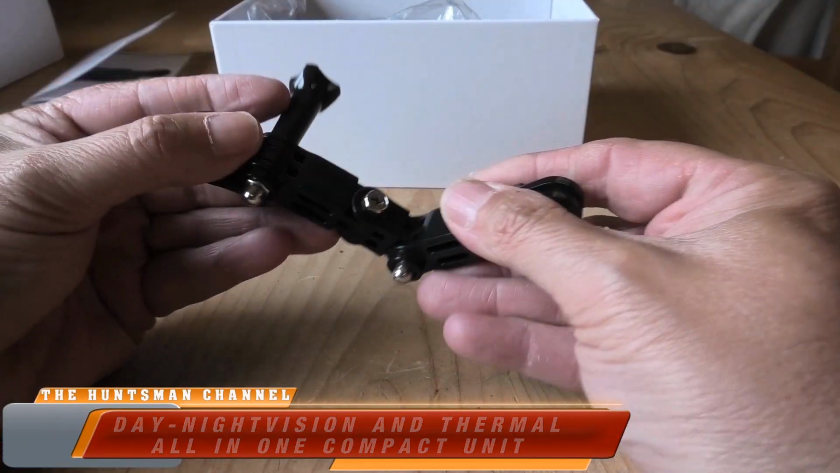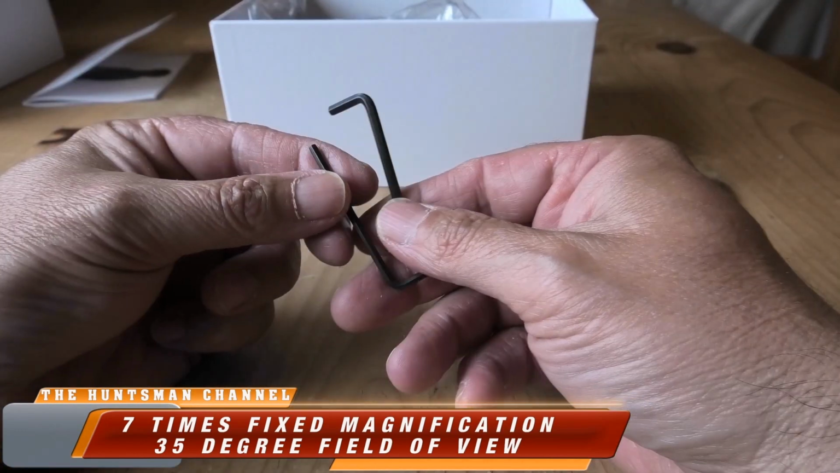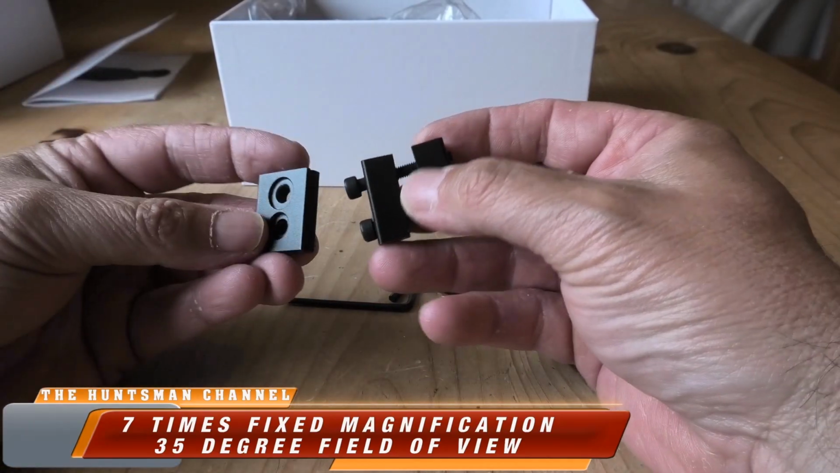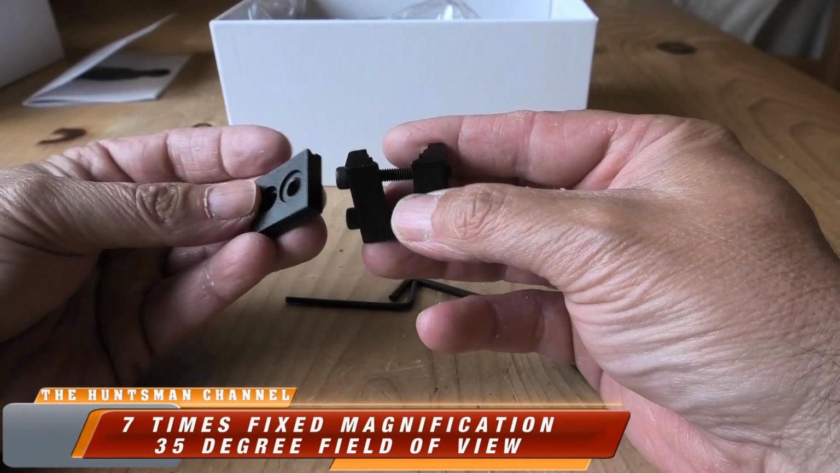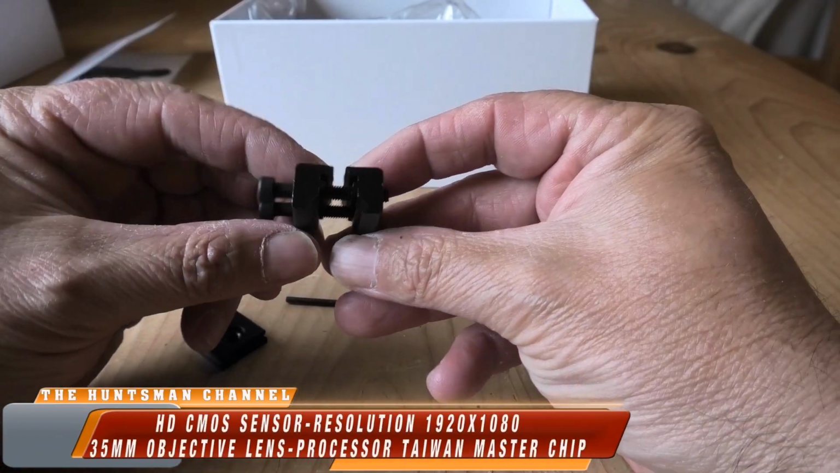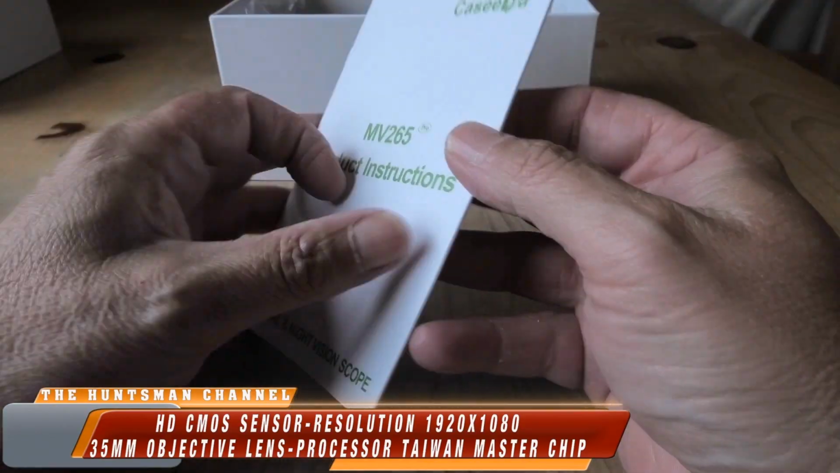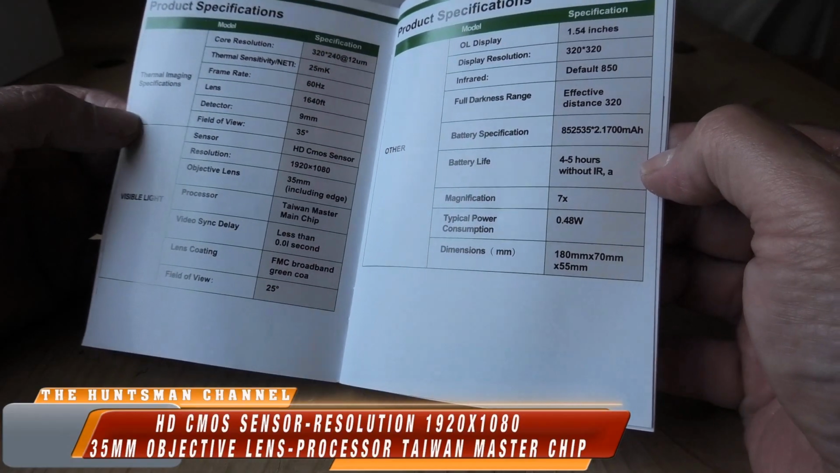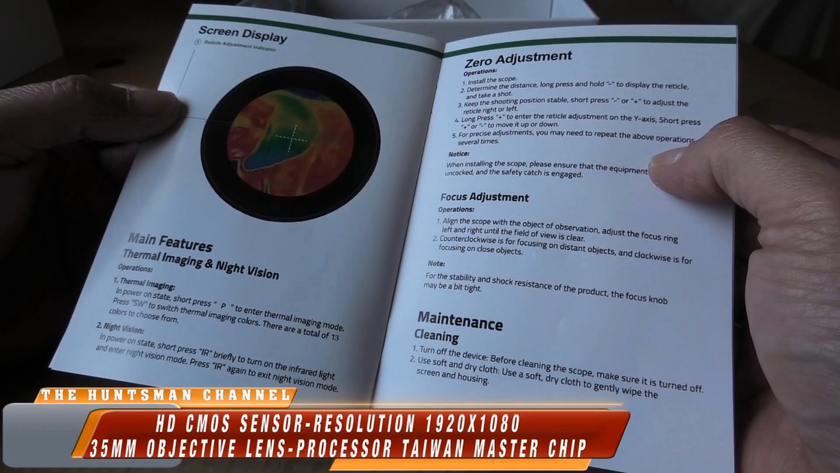Now, my first niggle with units of this type is Picatinny. I love Dovetail. I don't hardly, well, I haven't got any Picatinny. It's an American invented mounting system. None of my rifles are able, and I will have to invest in an adapter rail for this in future. So yeah, Picatinny mount. Now, the instruction booklet, all the stats on the unit.